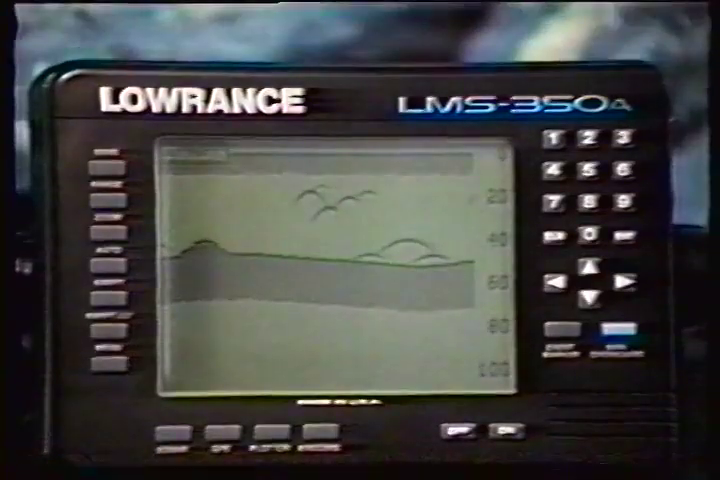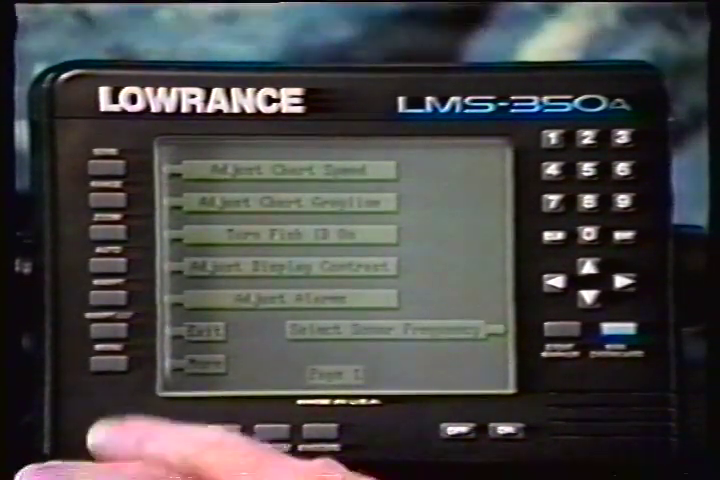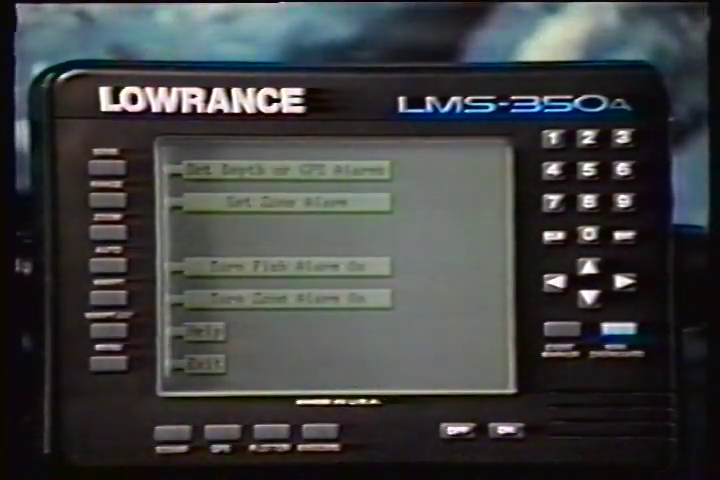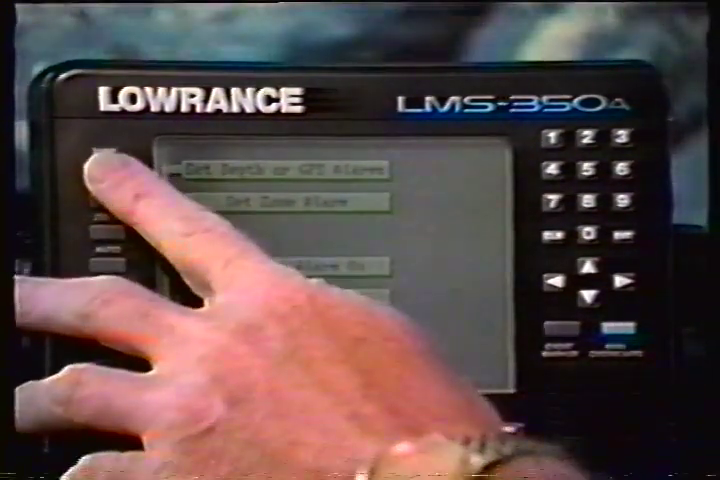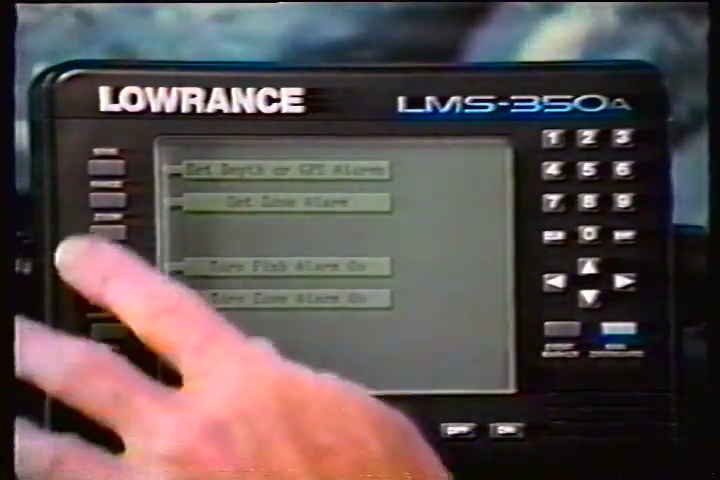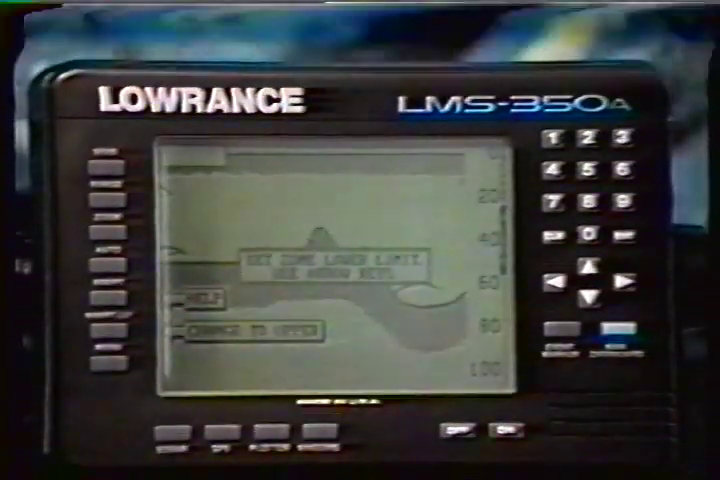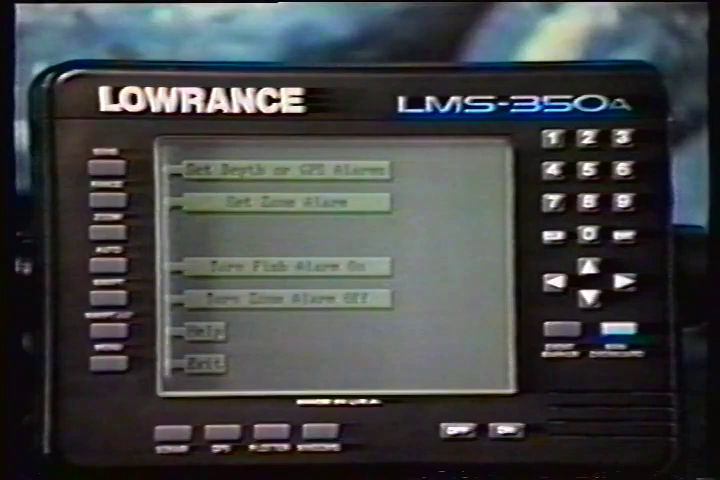To adjust an alarm, first press the menu key. Now press the key next to the Adjust Alarms label. Press the key next to the Set Depth or GPS alarms to adjust the shallow or deep digital alarms. Press the key next to the Set Zone alarm to adjust the zone alarm. The fish alarm doesn't have an adjustment. It's either on or off.